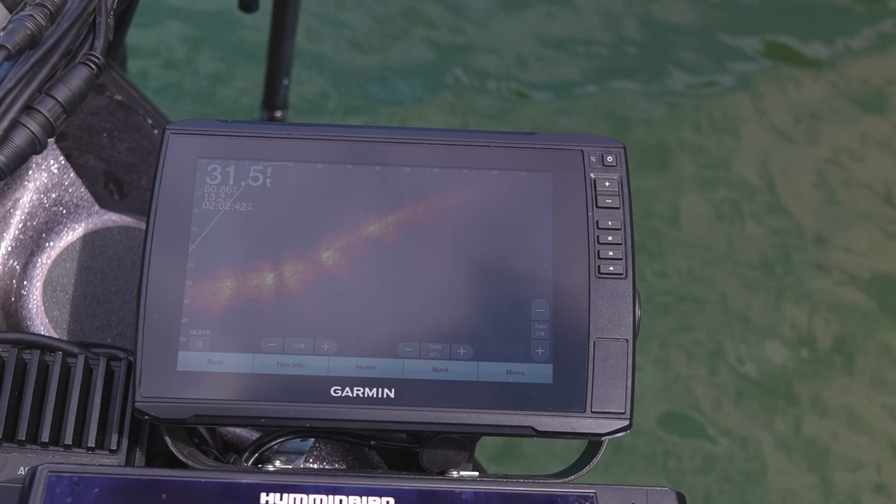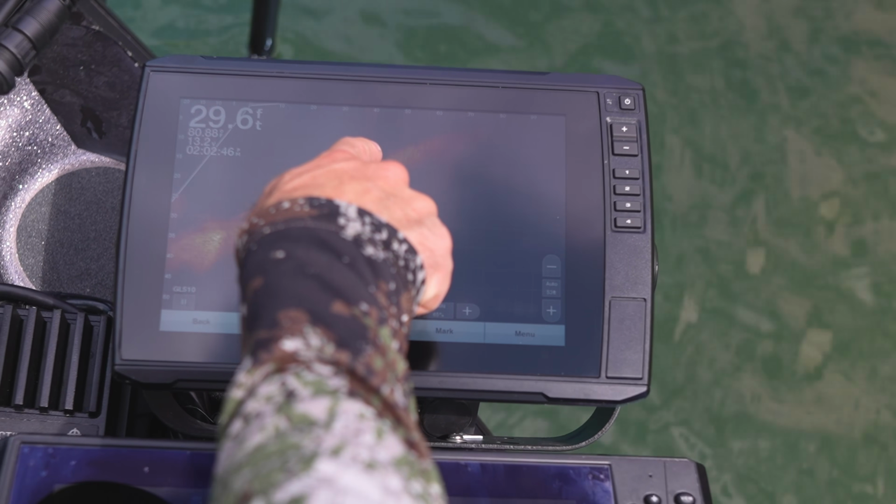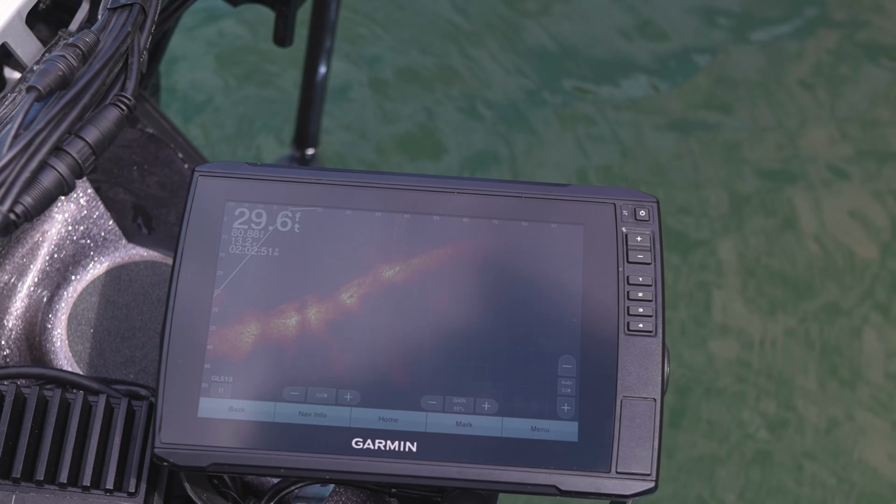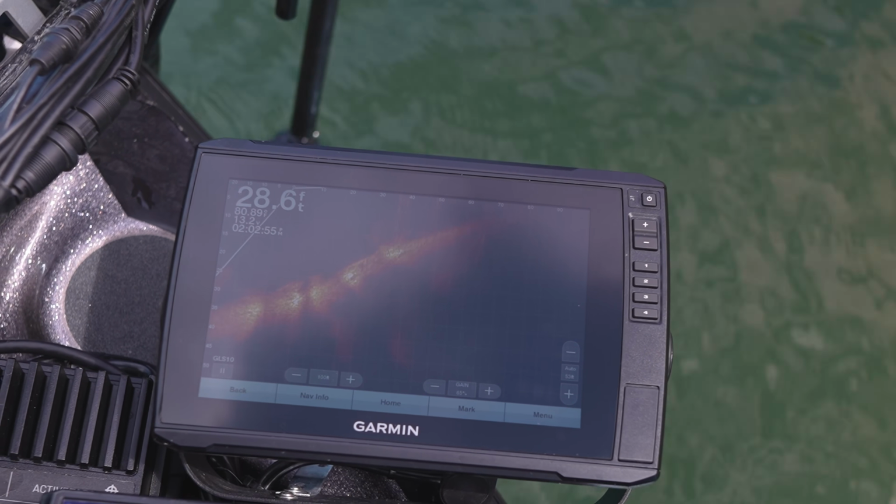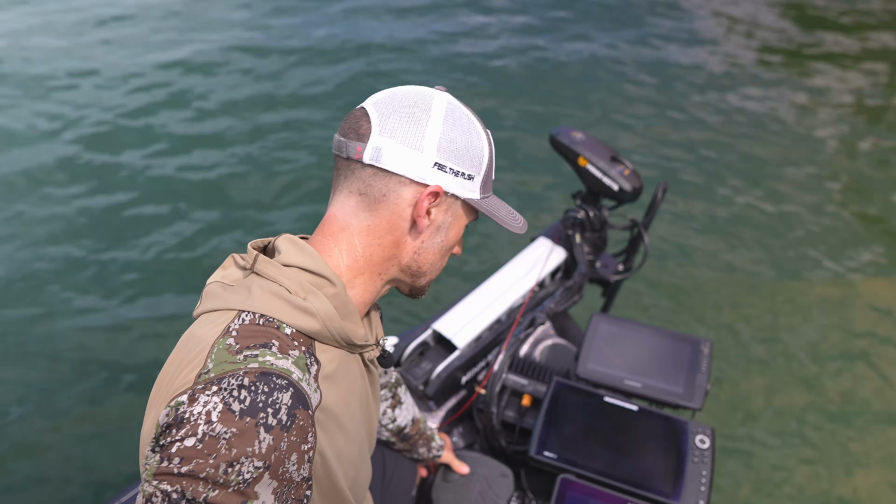But yeah, there it is. You can see some of those fish under there if you know what you're looking for. There's a fish right there. That's definitely the fish right there. So it gives you a good comparison from that view we saw on the active target. So there's brush, docks, and some standing timber at a distance.